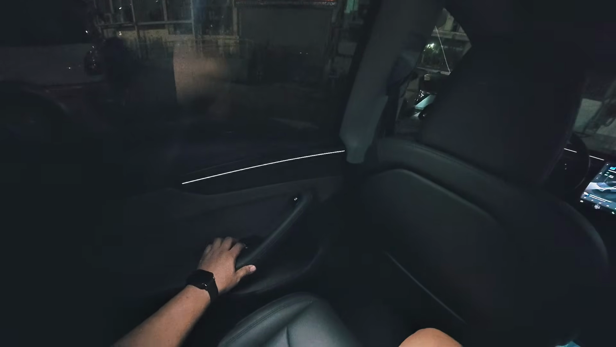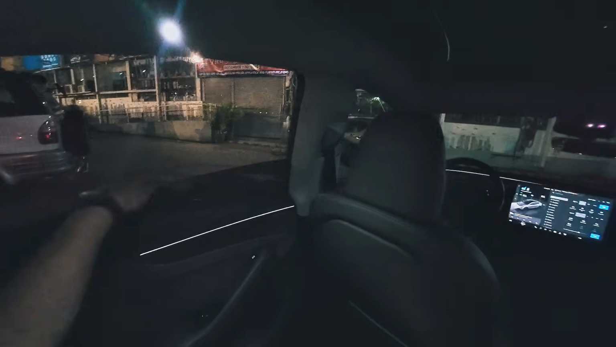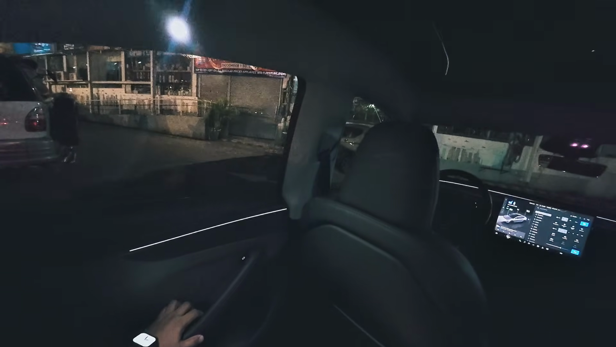Good visibility. Let's try out the window test. And it closes right there, so just a tad. It doesn't close all the way. That's fine. See how dark it is right here in the rear because it's got privacy glass tinted windows.